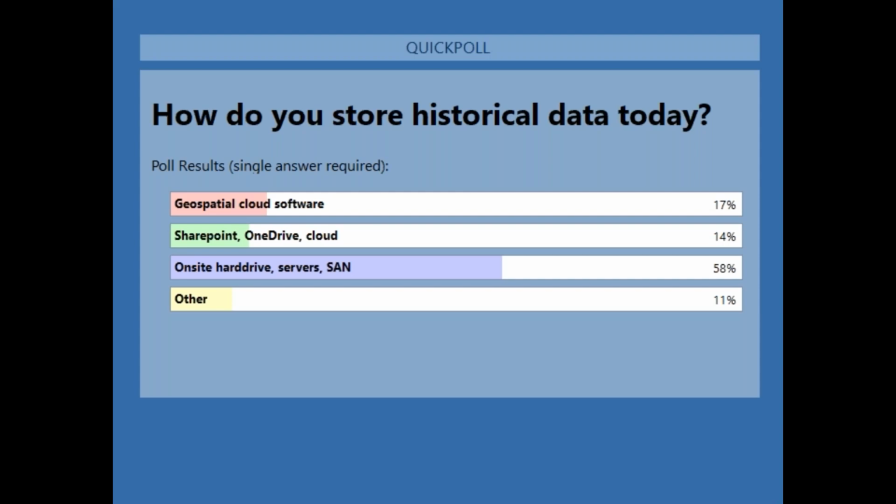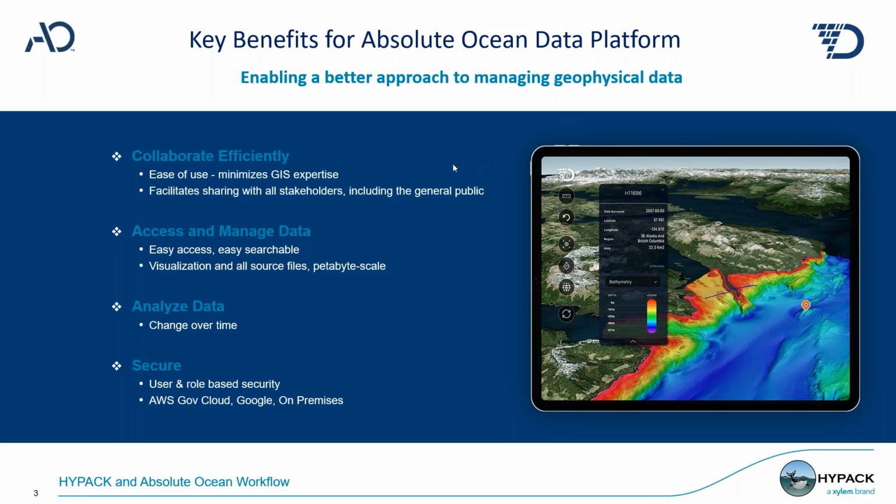Looks like we have about 58% on-site hard drive servers, right? So some people are using SharePoint, and 17% have a geospatial cloud software. Very interesting results. Now I'm going to turn off the poll results, and you should see my screen again.